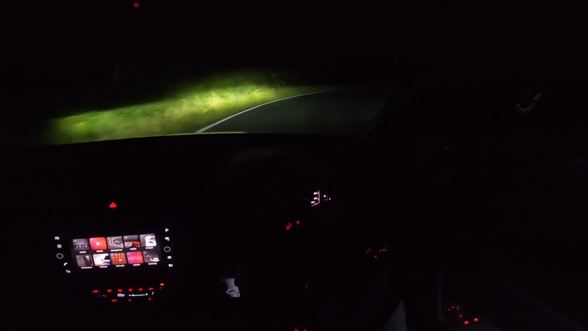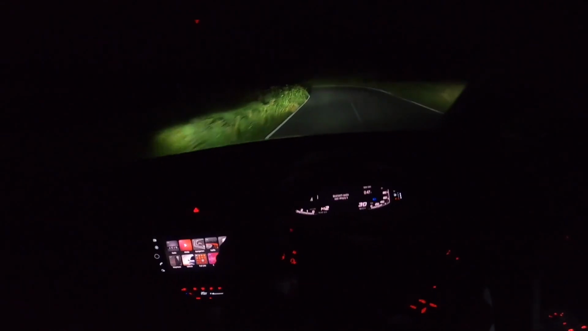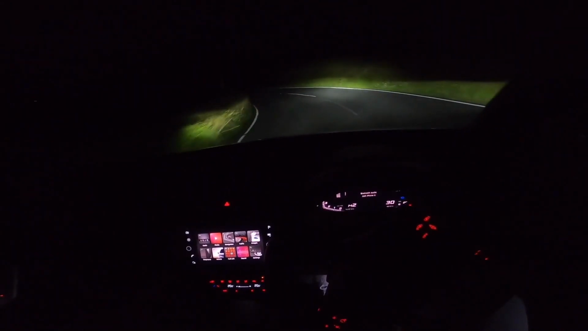This car does handle nicely as well. I'm not even pushing it anywhere near its limits, but it does sound good.